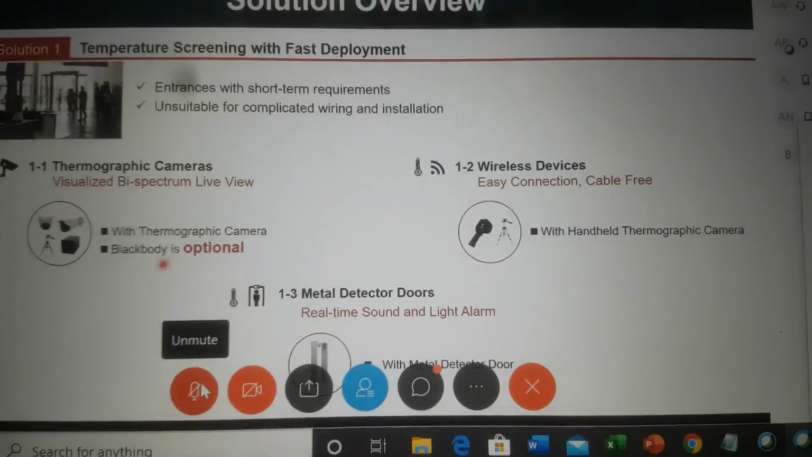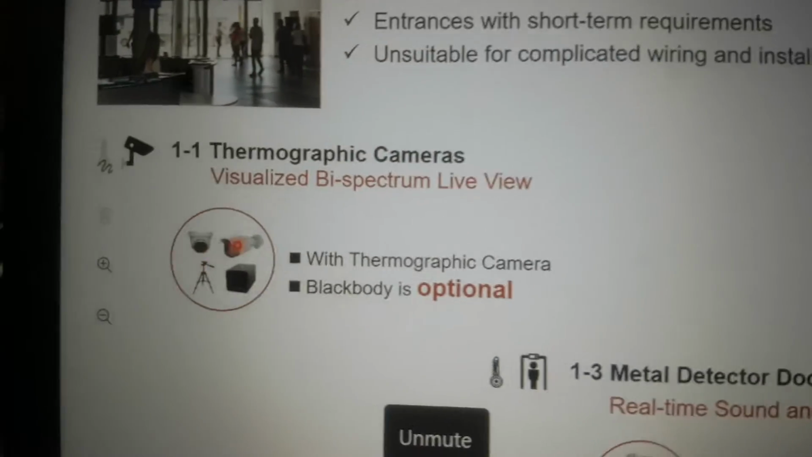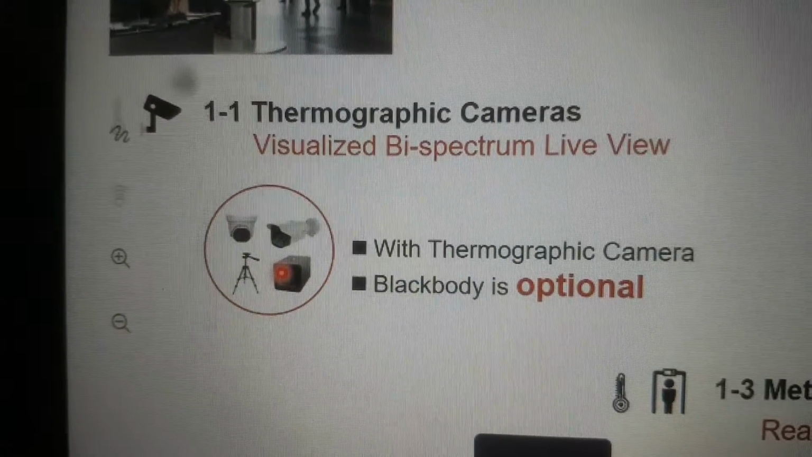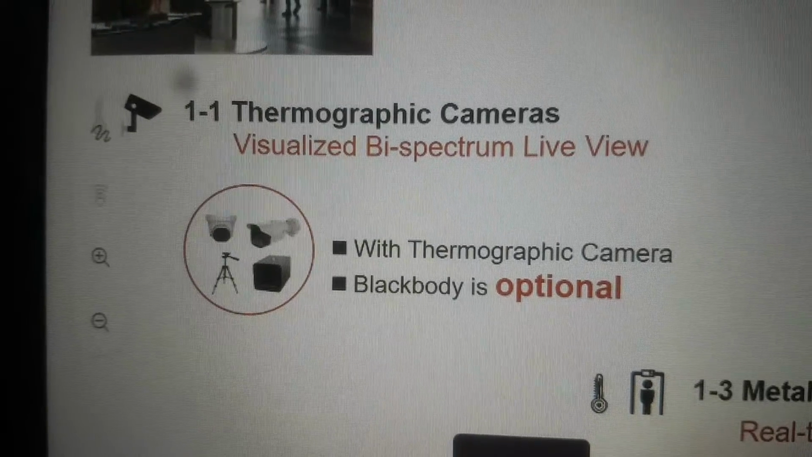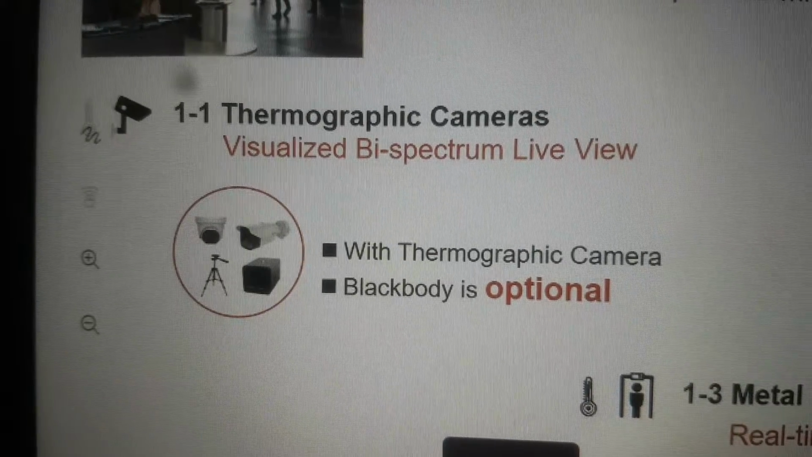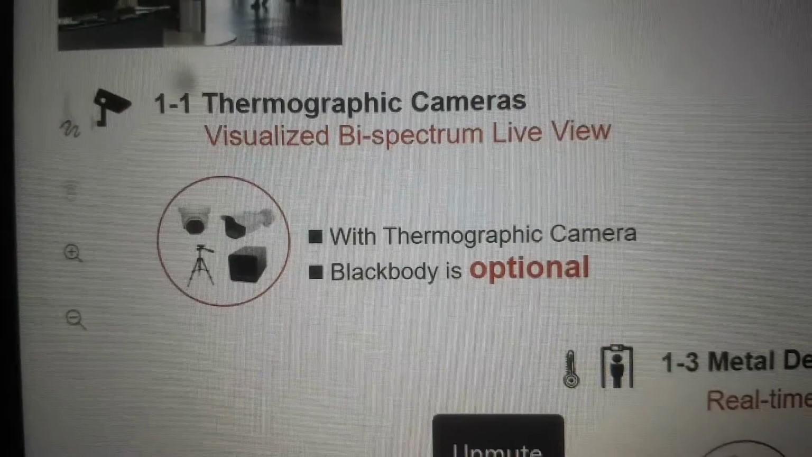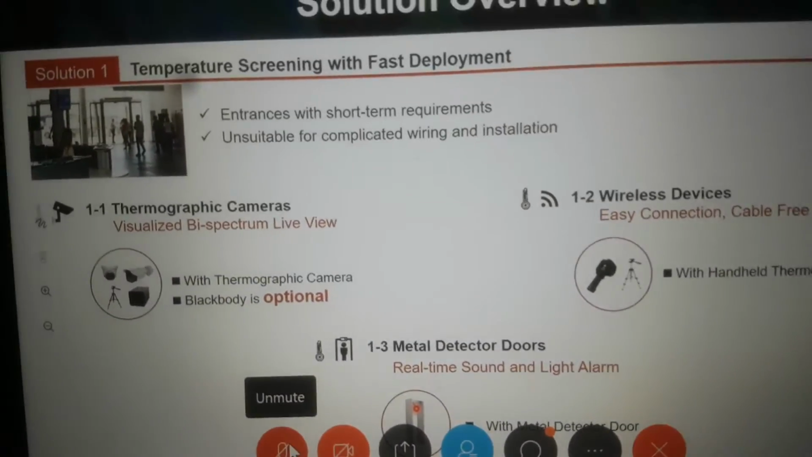So coming to solution one, we have different solutions. You can see the dome bullet camera, which we are mounting on a tripod. And then we have an optional black body also to increase the accuracy level. And then we have a handheld camera, which again can be mounted on a tripod stand, or it can be used in the hand also to measure. And the third is the metal detector along with the temperature screening camera, which is integrated to the metal detector via serial communication.